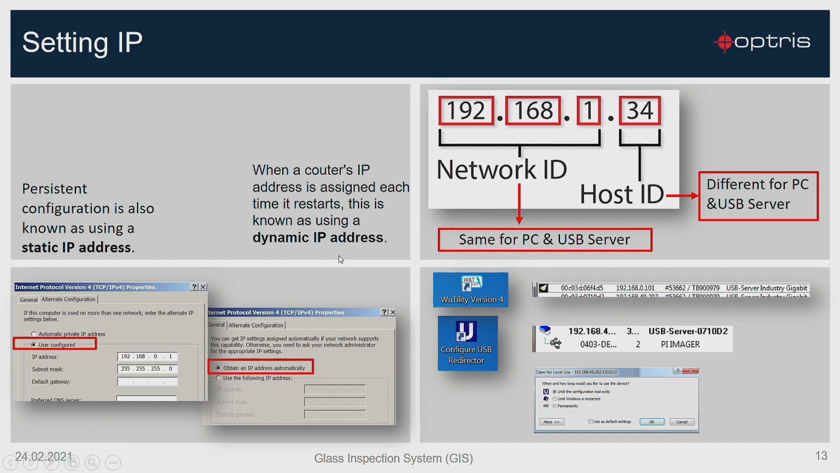All you have to do, as I mentioned, is connect the glass inspection system to your PC via the Ethernet cable, and set up the Ethernet connection at your PC. Therefore you have to set a static IP address on your PC. After this, you can start the vUtility software and the USB redirector software to set the IP address for the USB server. How this works, we also showed in another YouTube video, where you can see how to install the USB server.